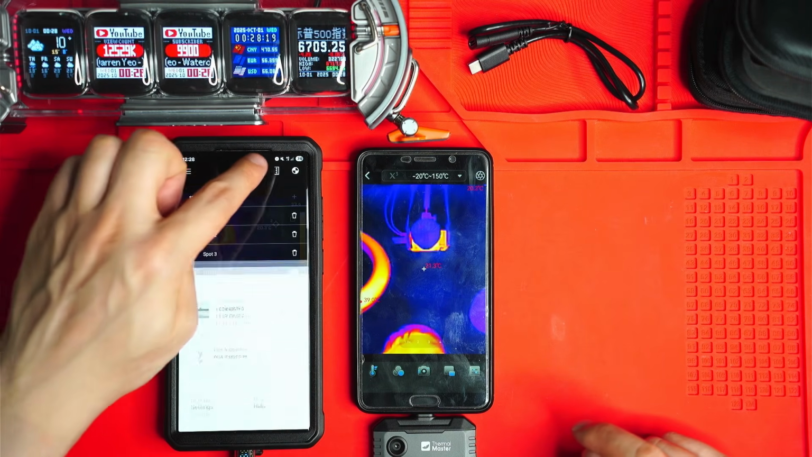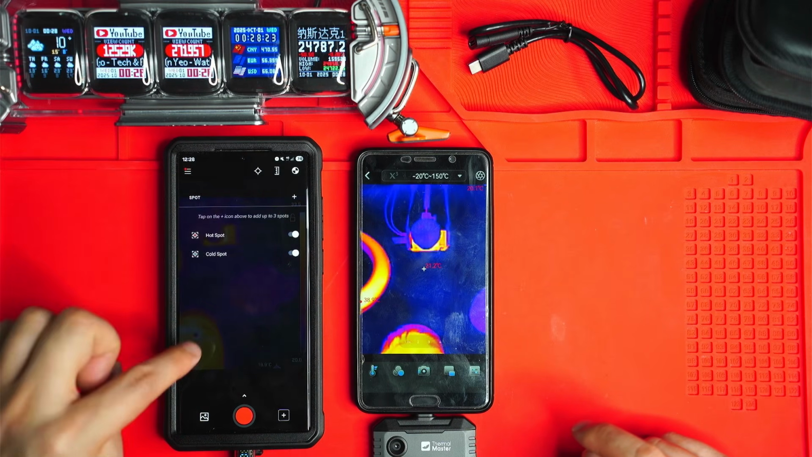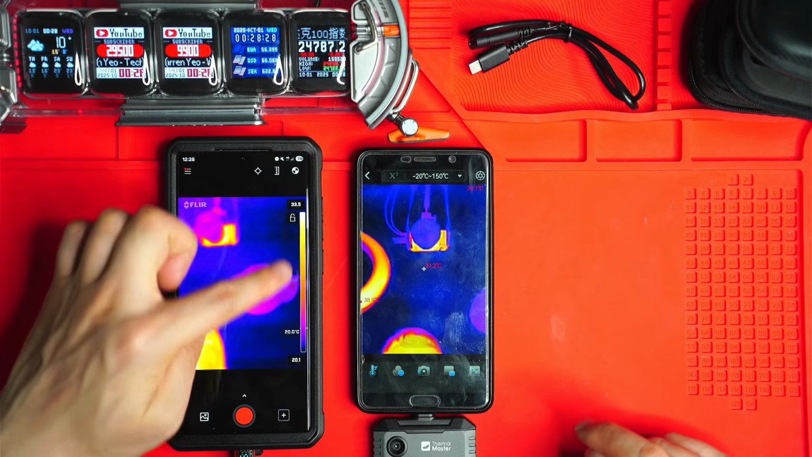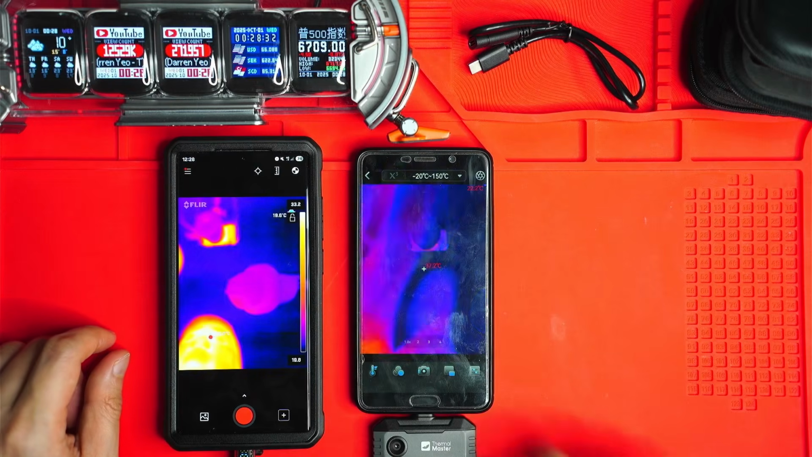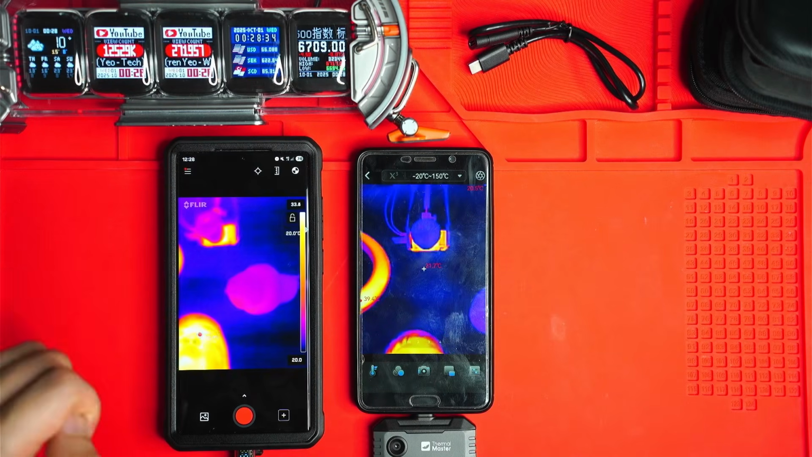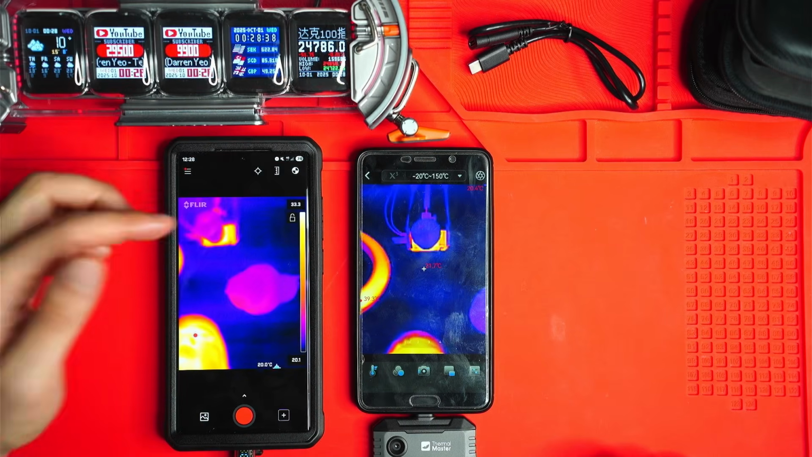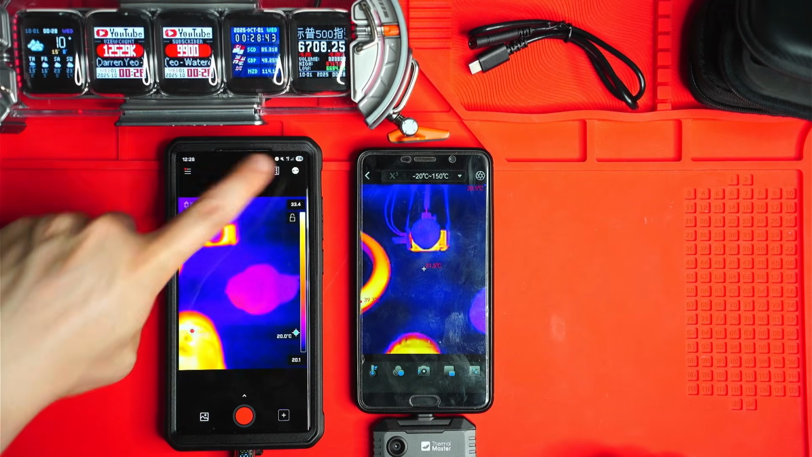That is, I think, like a scale. Let me just get out of this for a moment. Like a scale mode. So that just introduces this bar here on the right hand side, showing you the lowest and the highest temperatures that are recorded here on the screen. And this is an ongoing thing, so it doesn't hold the highest in there, just whatever it sees currently on the screen.